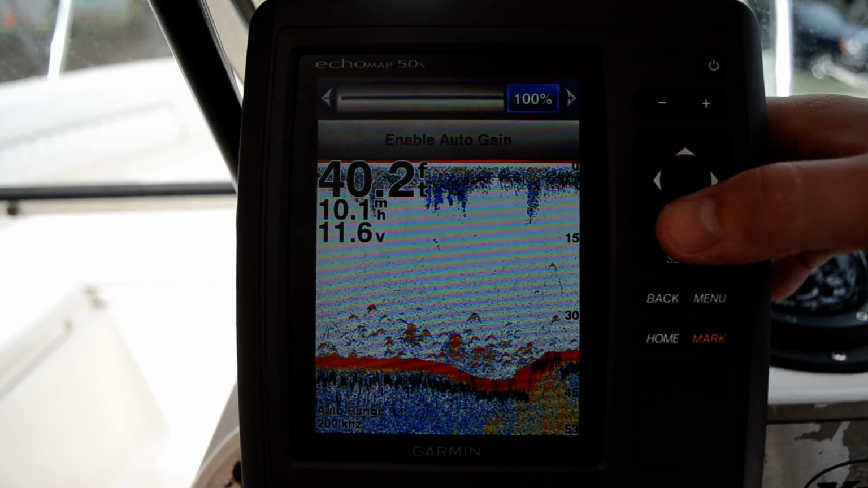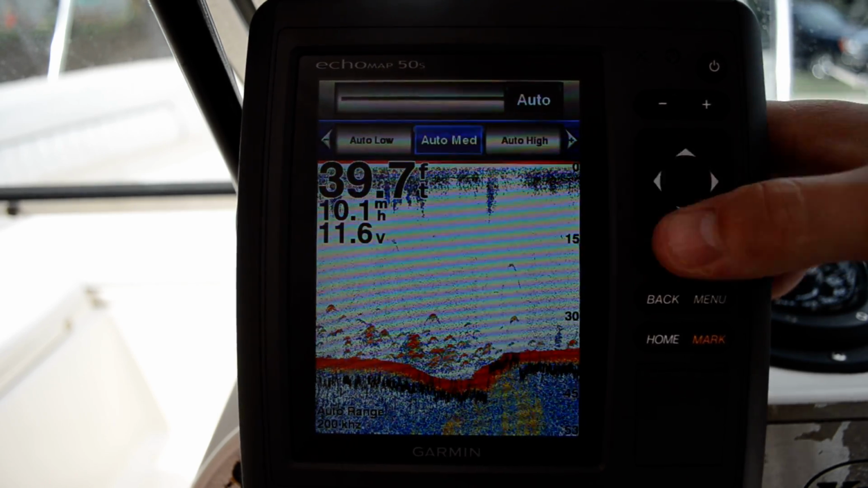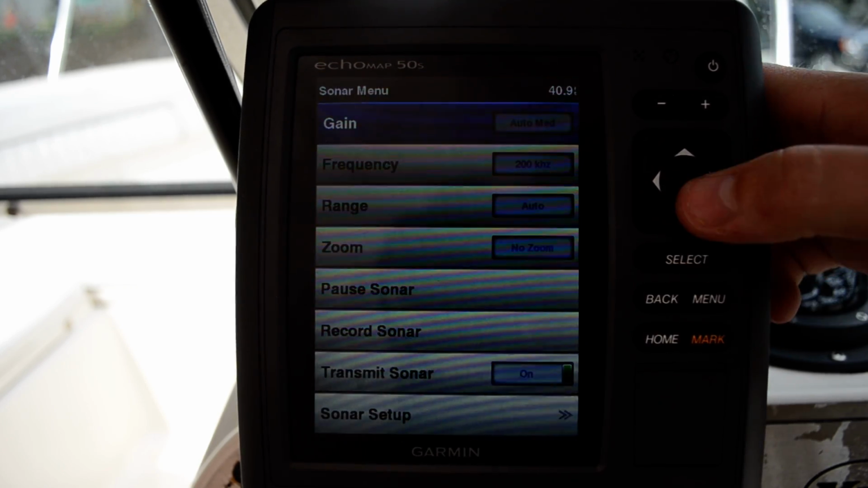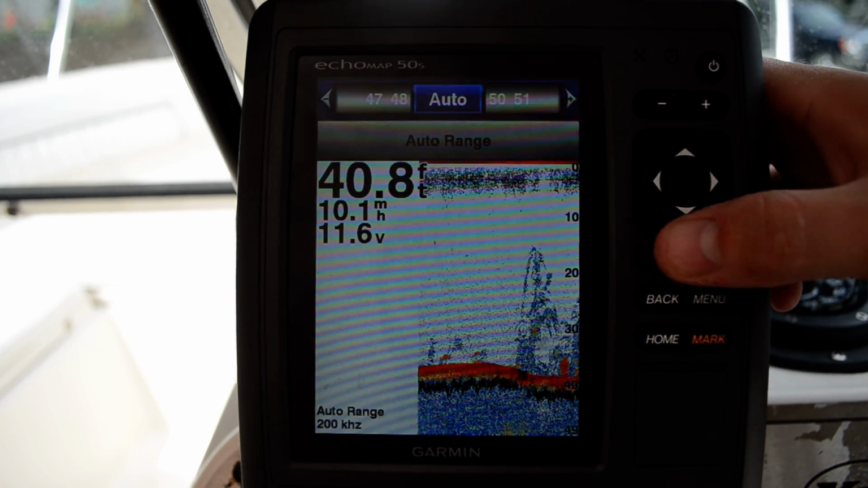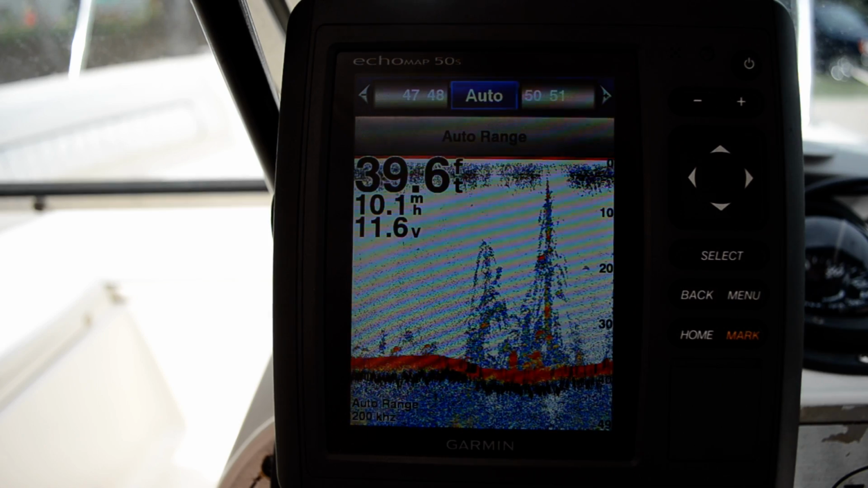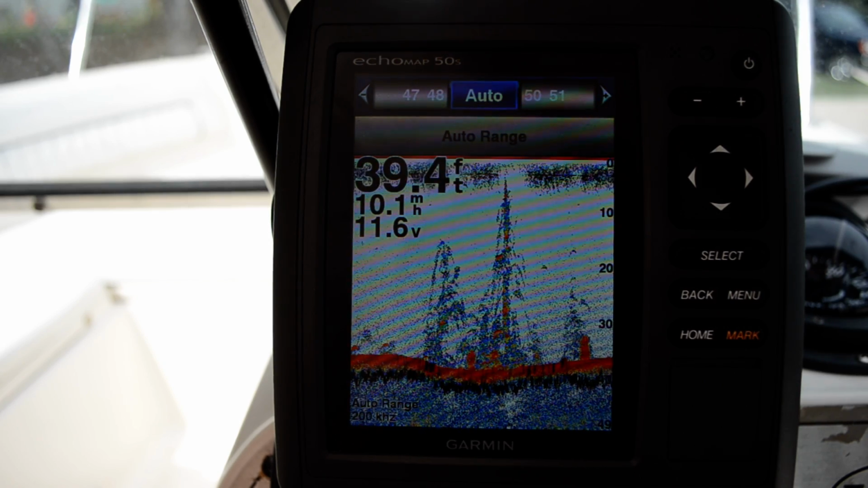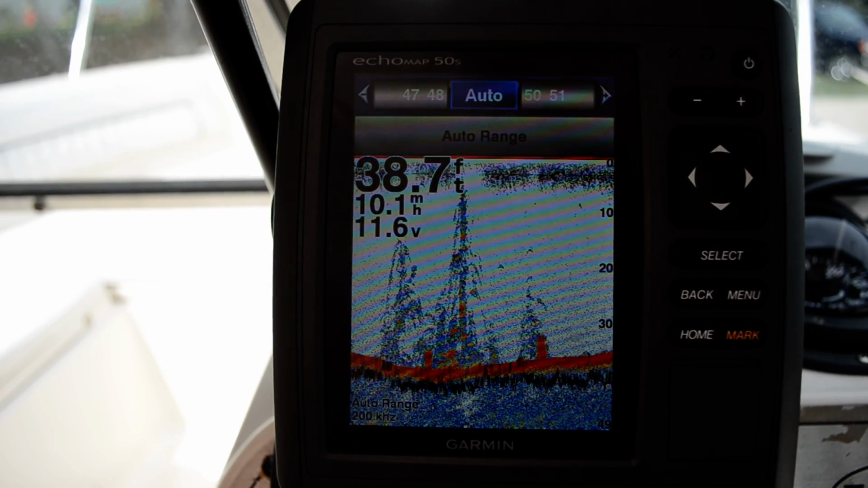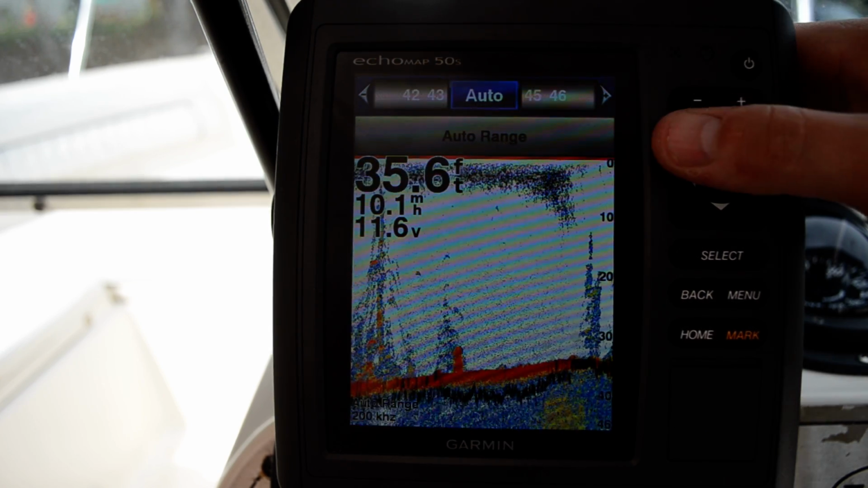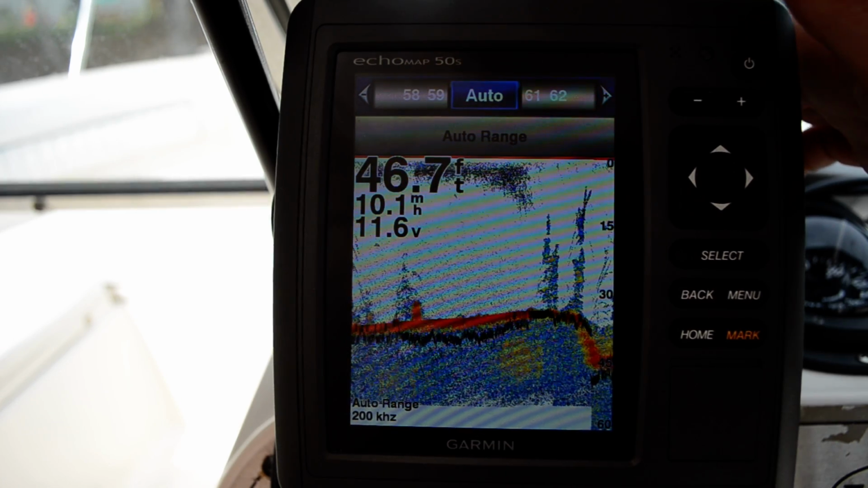We're going to switch back to auto gain here, go to medium, and go back to menu. See range. Range could be huge. When you set your gain, you're setting it for a specific range. When you go into a different range, you have to readjust your gain. Just kind of the nature of the beast. So I like to use manual range. That way my gain's exactly where I wanted it.